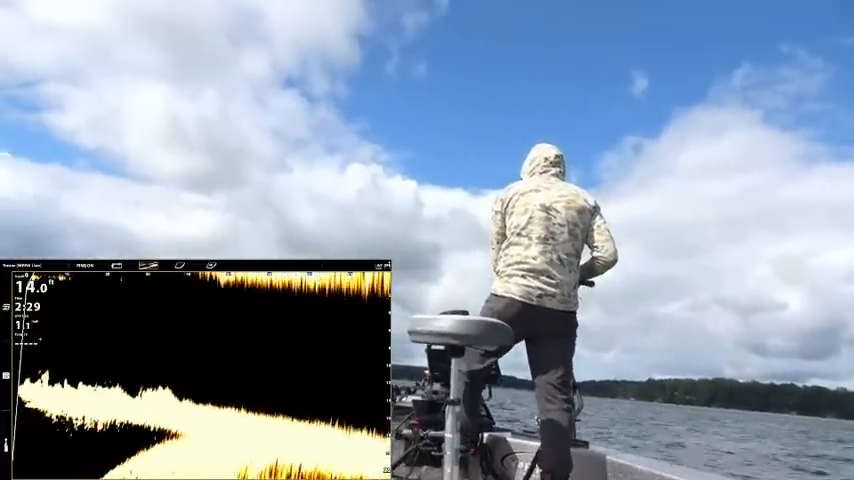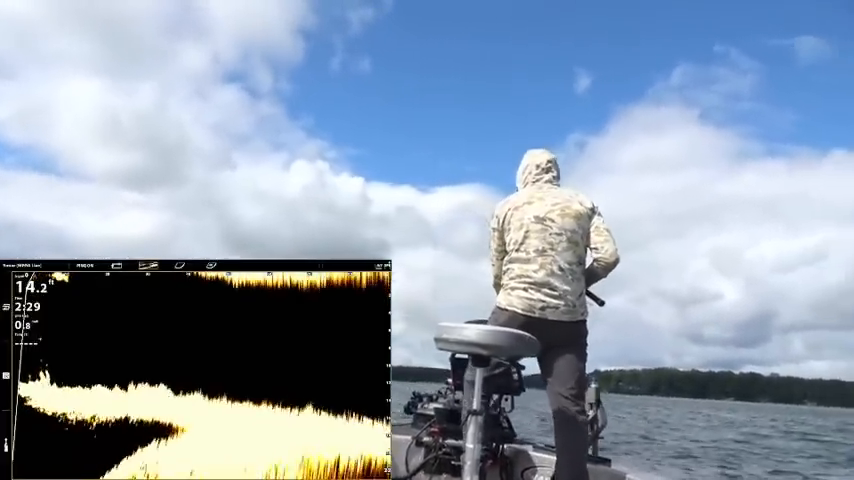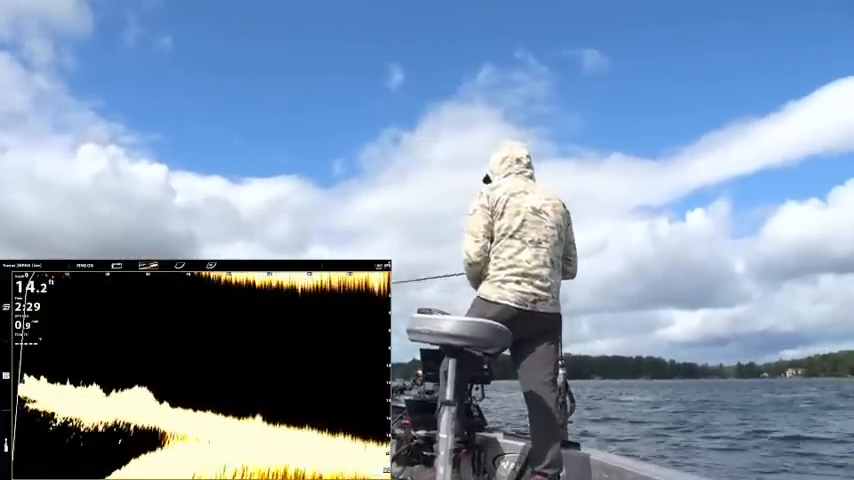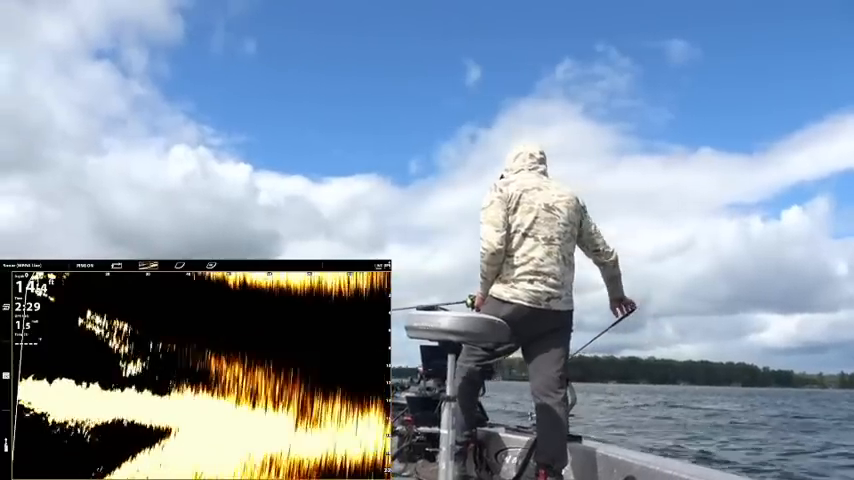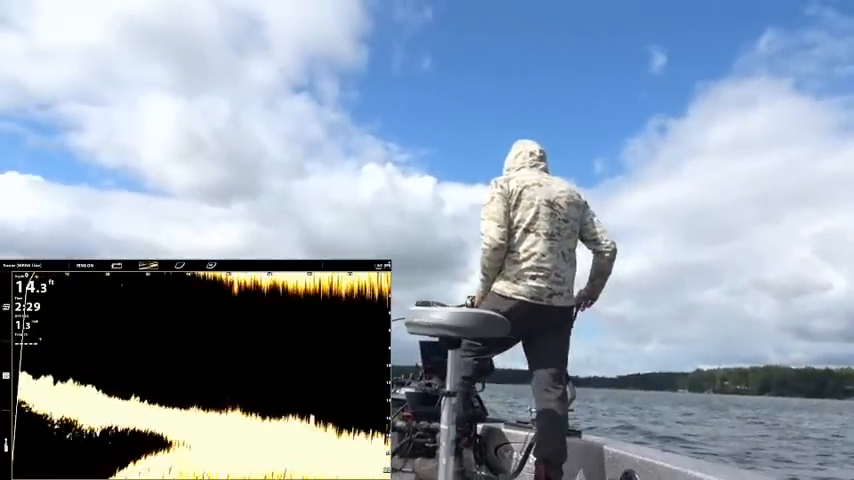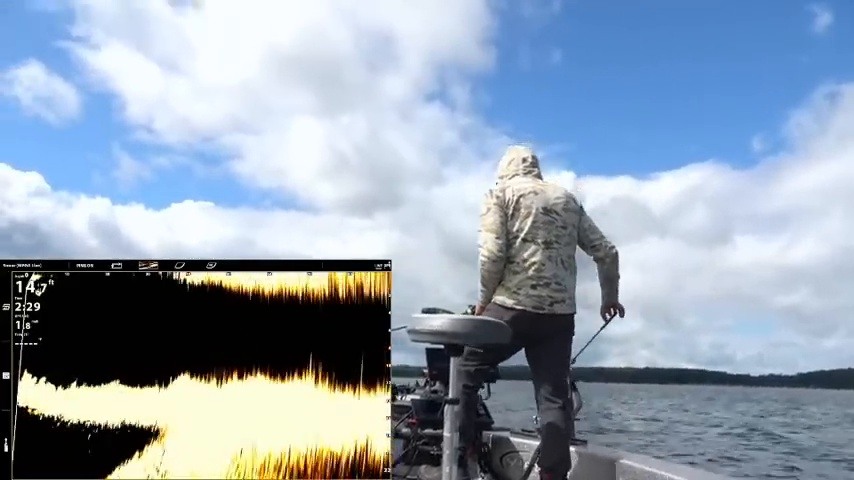What's that out on the edge? Might be the only little school on the edge of this flat.